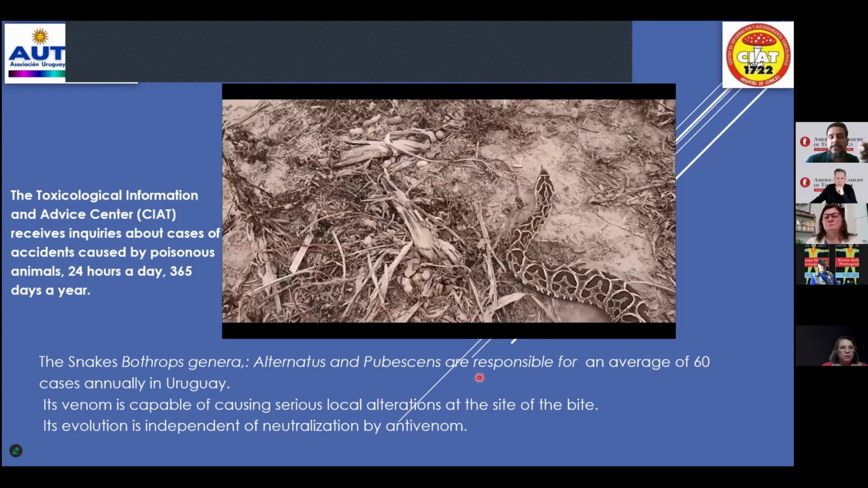We can register the imaging 4 days after the bite. Local phenomena persisted. Look at that. We neutralize the venom systemically and the patient is fine, but local phenomena are independent of neutralizing the venom. This patient evolved well 2 days later, with no complications.